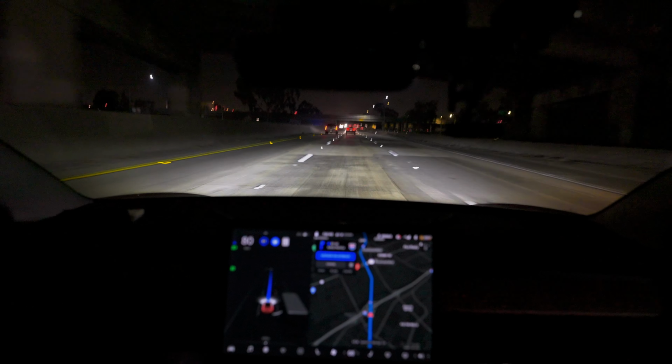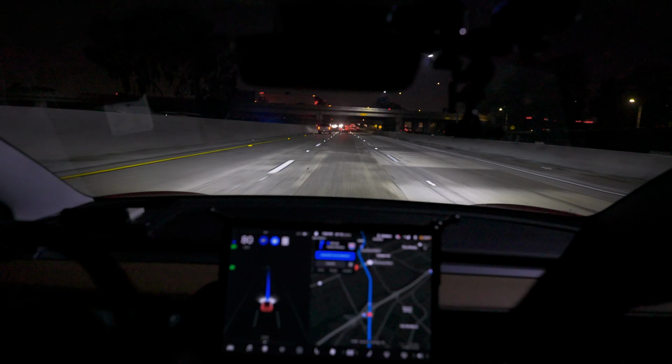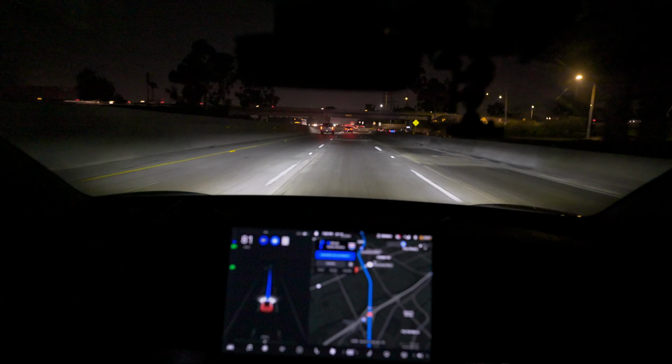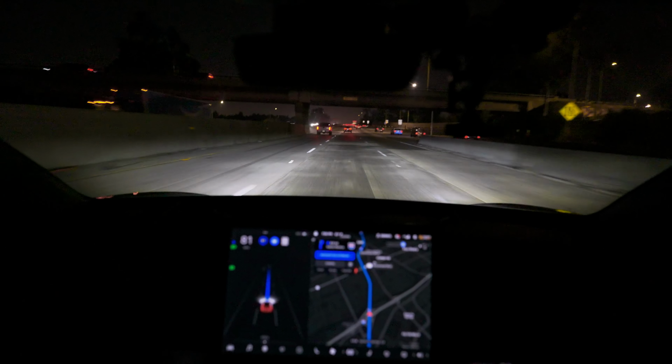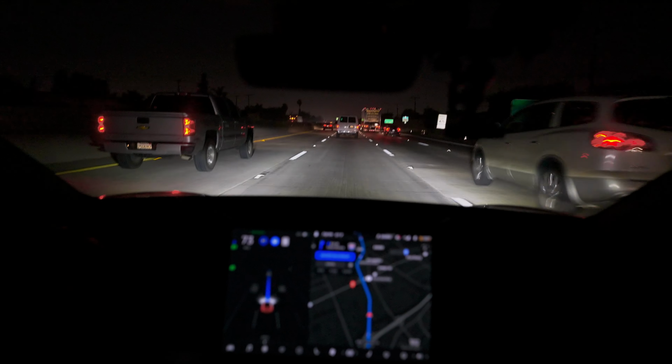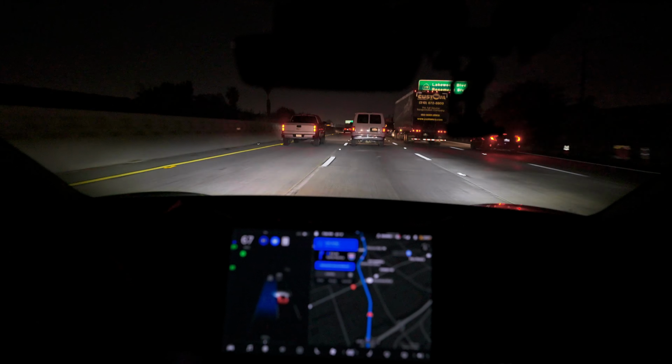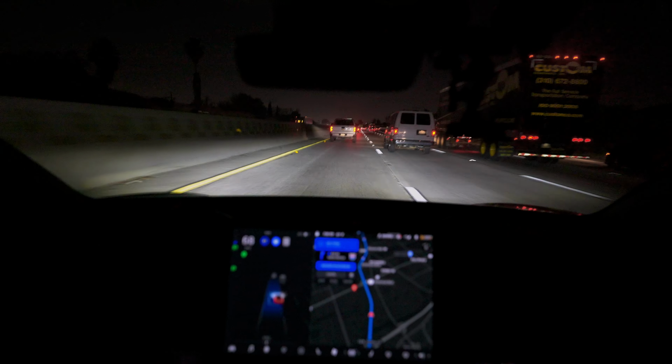We are about 15 miles away from downtown left on our trip. So it looks like there's really no traffic tonight, which is pretty nice, driving through Los Angeles. This car is going a little bit slow, so Autopilot recommended us to go in the left lane, and I'm going to go ahead and auto lane change it, and pretty easily.